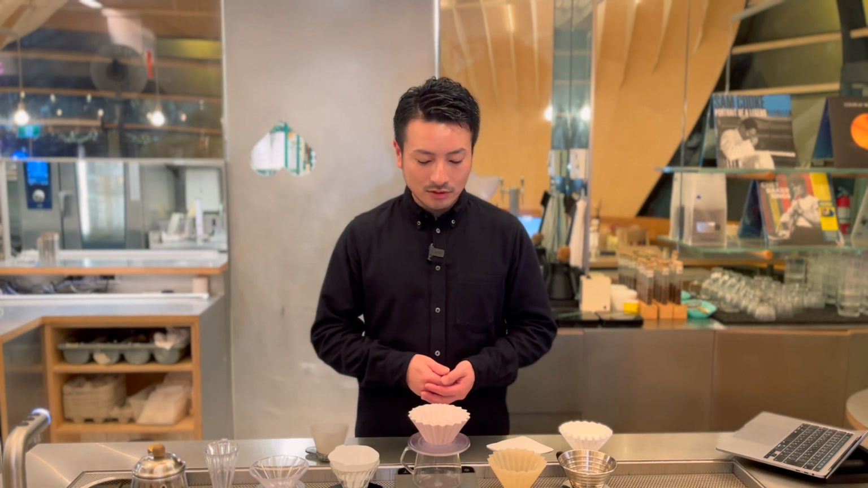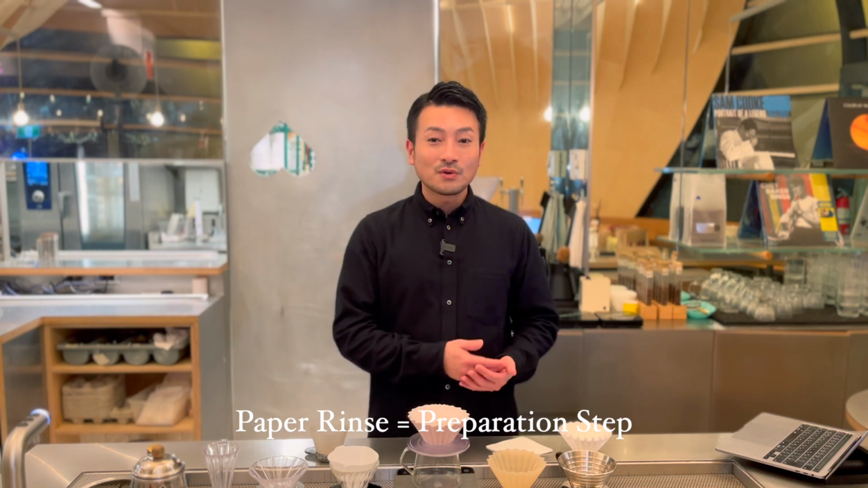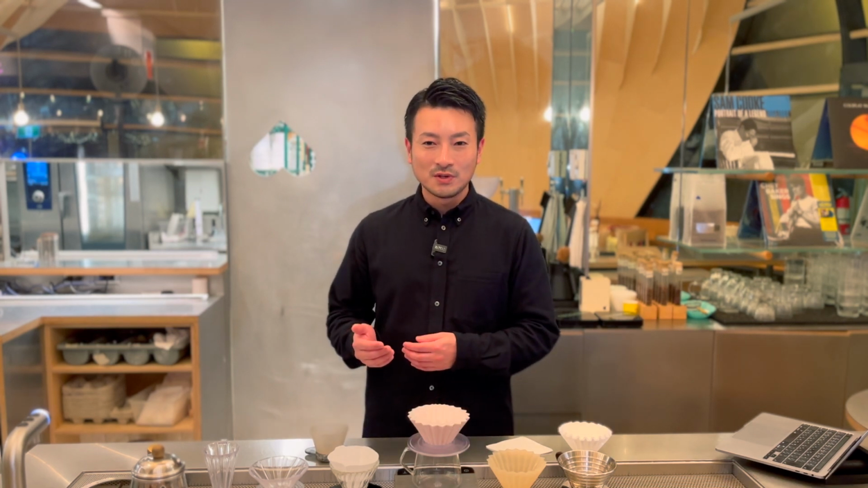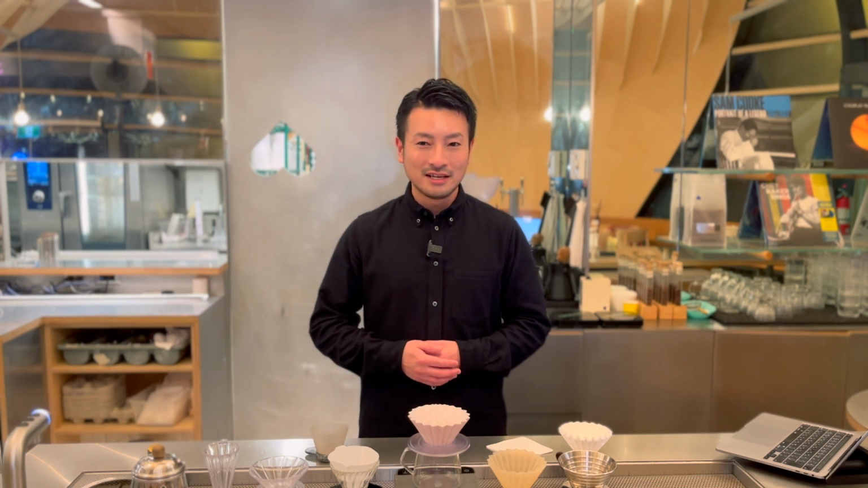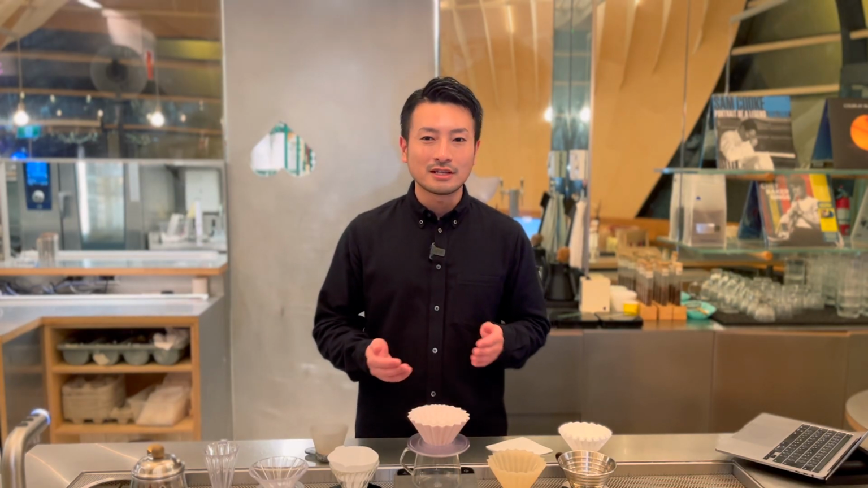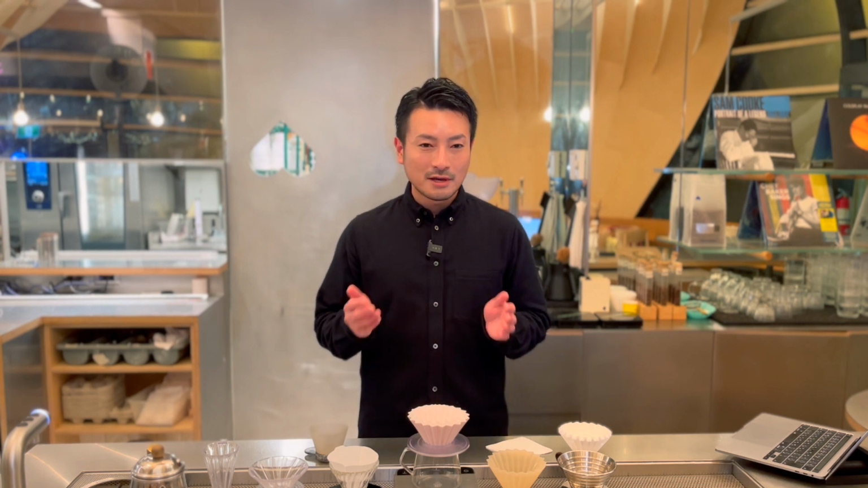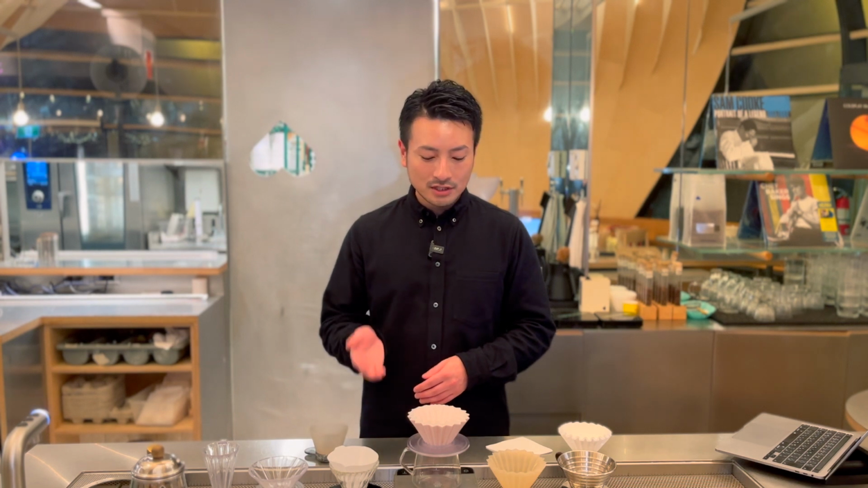Think of rinsing your filter as a kind of prep step in cooking. Even if you have high-quality fish or meat, if you don't prep it properly, it can have a strong gamey or fishy smell. It's the same with coffee. If you don't rinse your paper filter, you are not removing that papery smell, which can negatively affect the final taste. If you brew coffee without rinsing, the papery taste can interfere with your ability to taste the coffee properly.